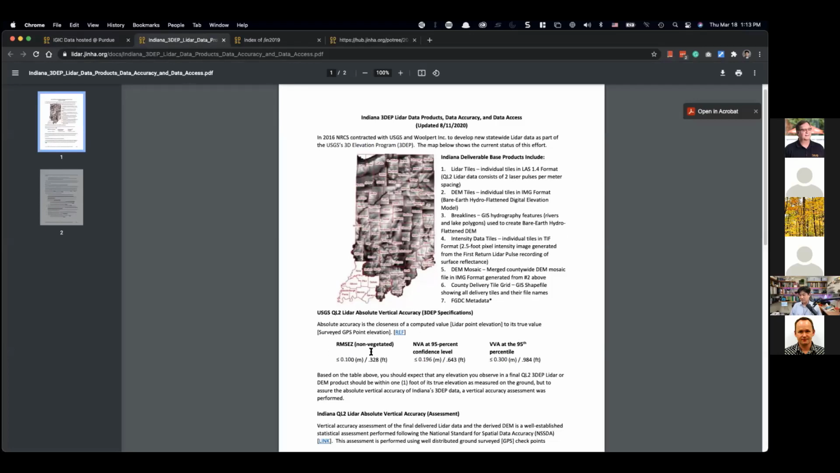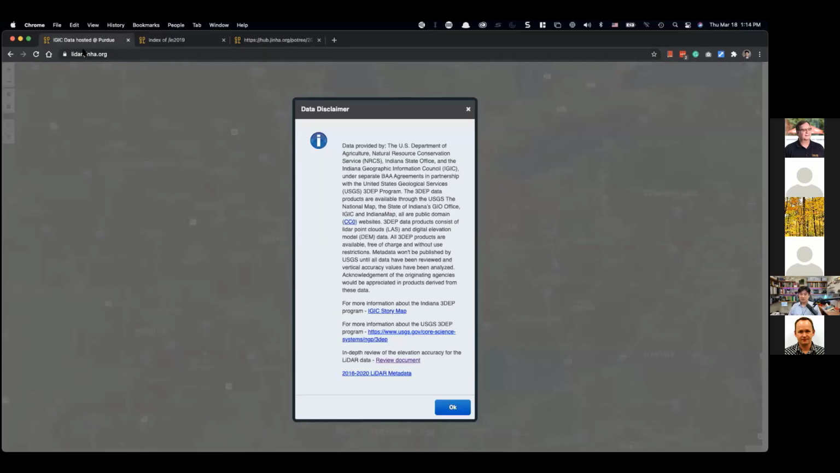In the non-vegetated area, we have about 10 centimeter root mean square error, and at a 95% confidence level it's going to be about 20 centimeters for the open area, and the VVA, the vegetated area, is about 30 centimeters, at 95% confidence height and elevation accuracy. And I'm just going to close that out.